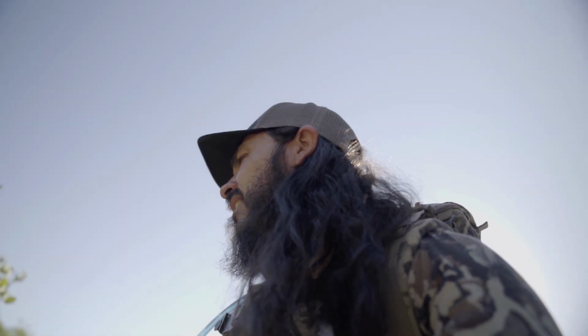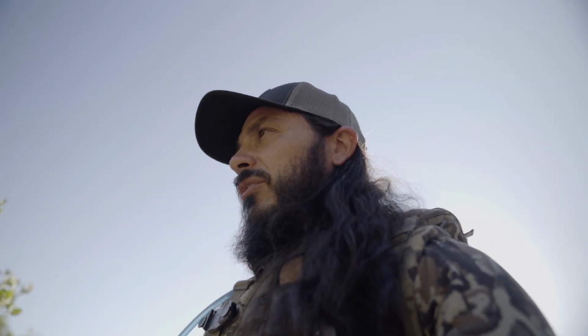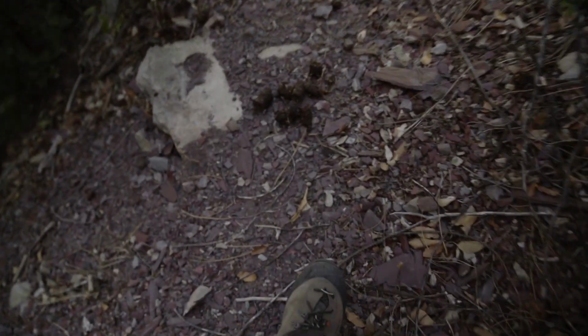Unfortunately, I think the camera died at some point. I'll know for sure when I get home, but it's not turning on for me right now, so I'm assuming it's dead. Right on the trail.